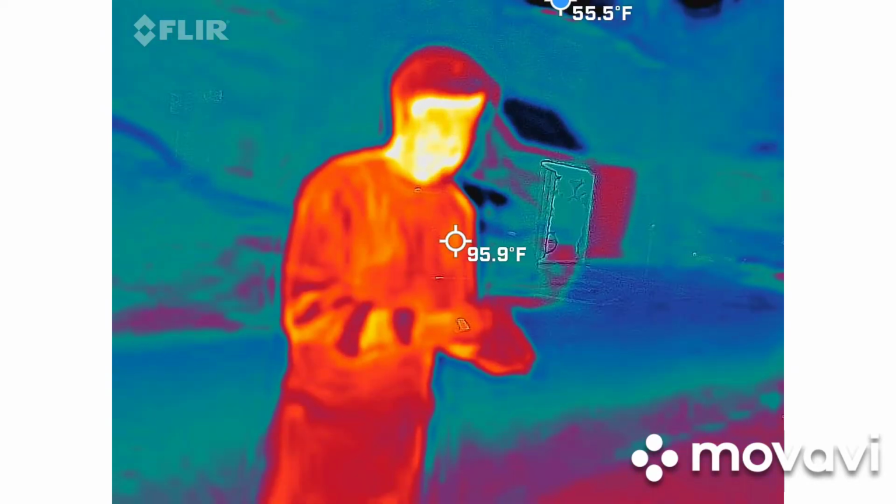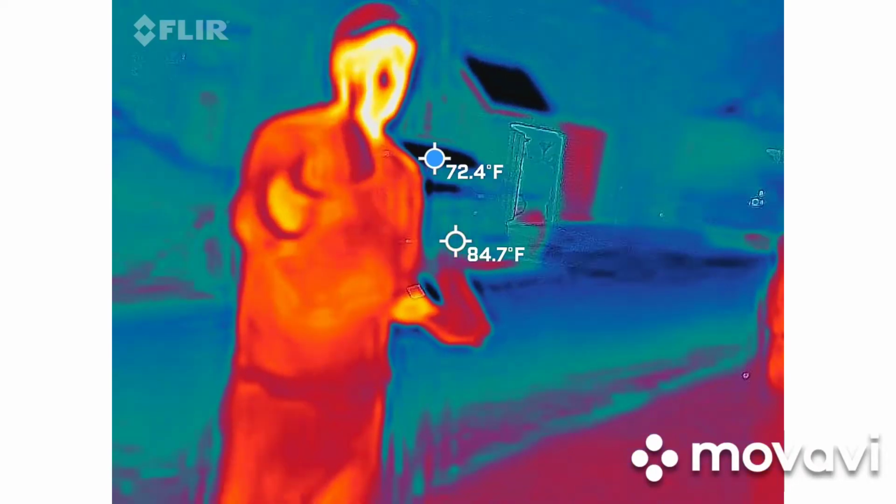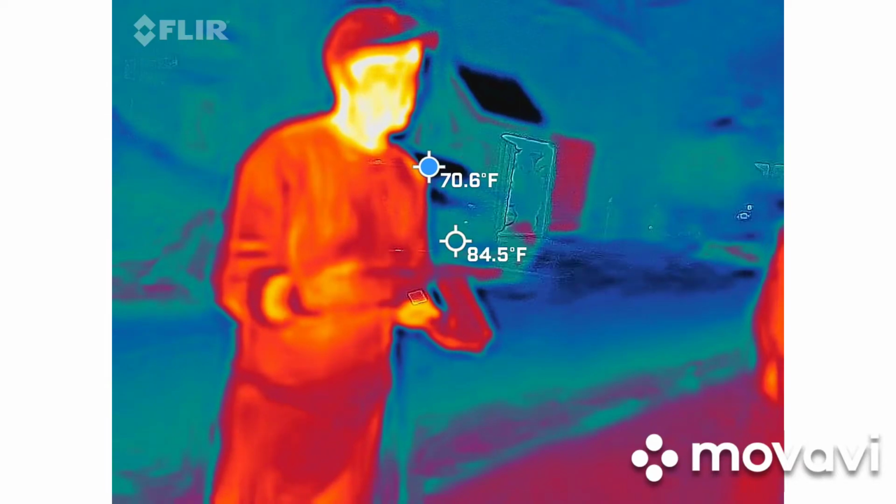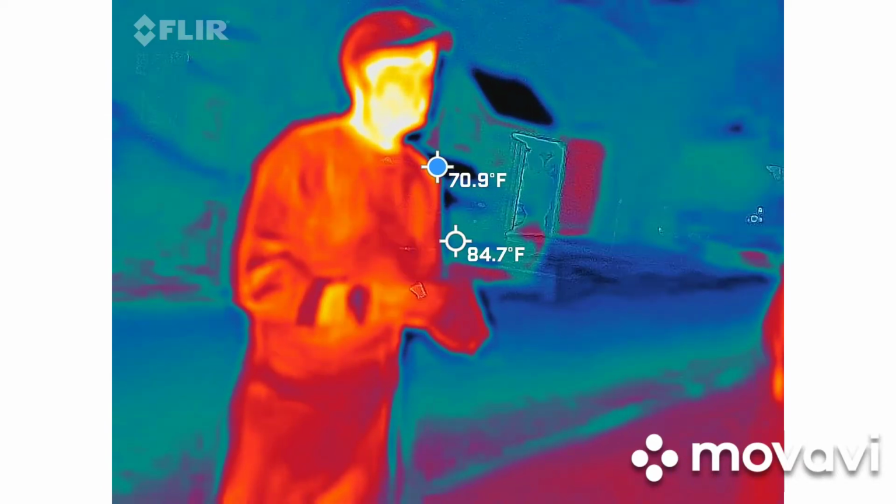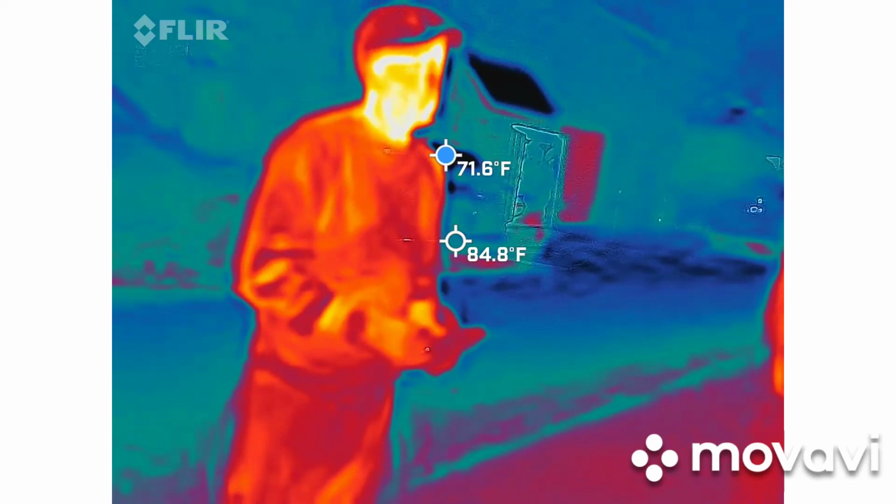The bottom number is ambient temperature. In the event, where is the thermal? Johnny, if he finds something on his camera, you and I can debunk it by figuring out where the cold spot is coming from and what's going on to actually prove it legit or not. Last but not least, you have a REM pod built into this guy. This is the cool part of this.